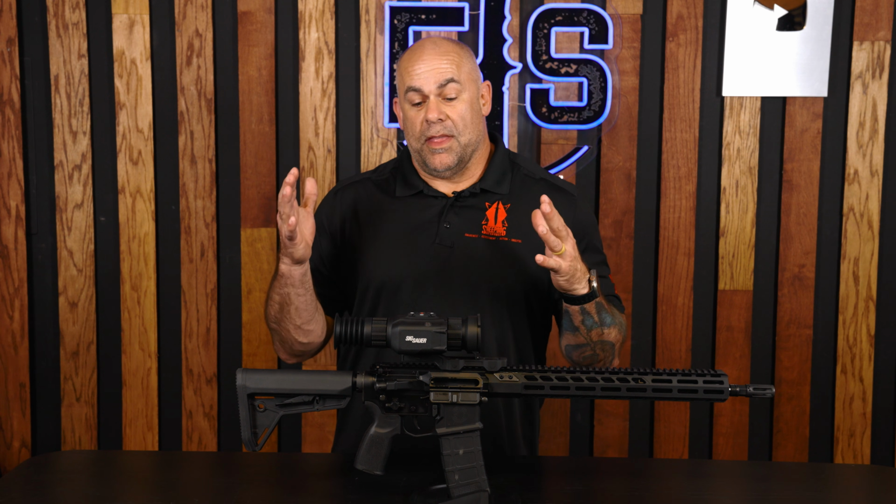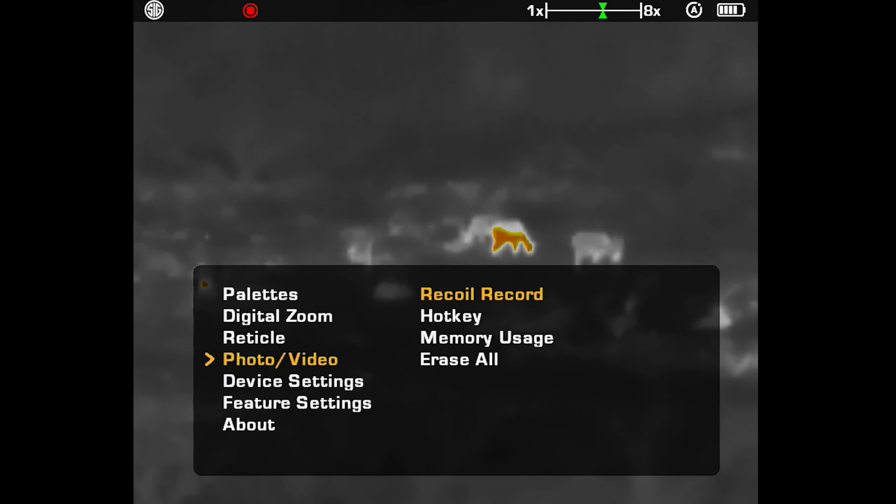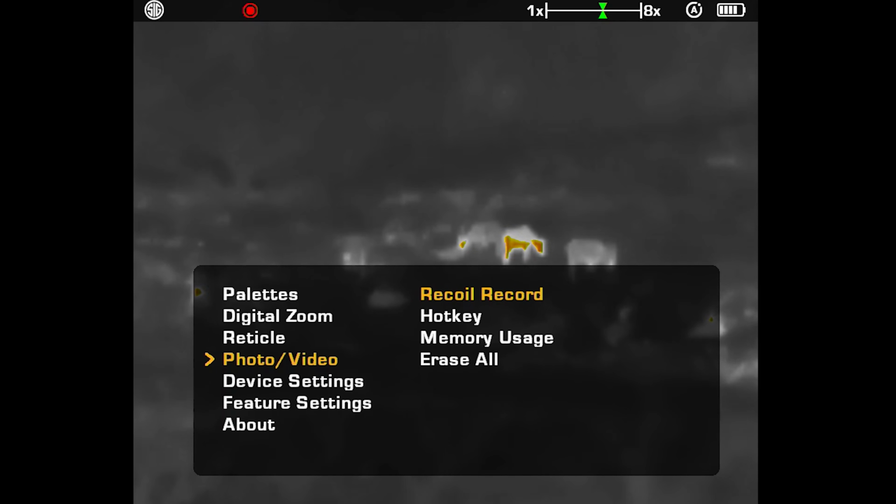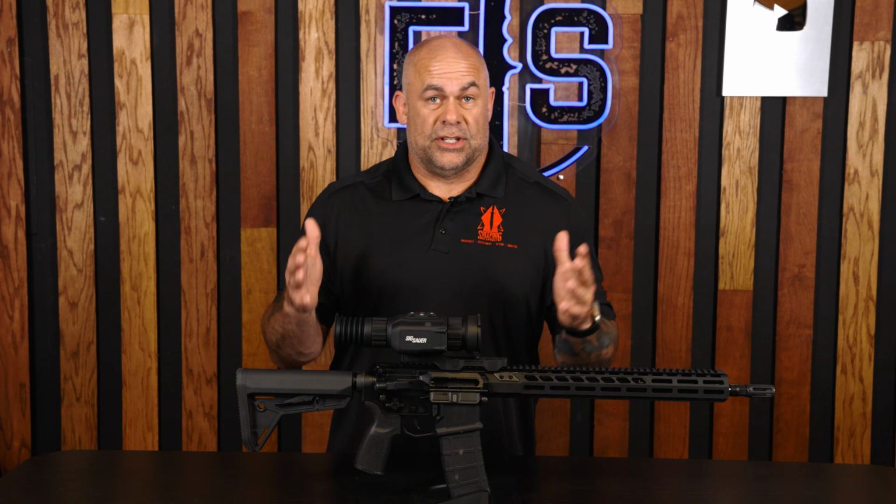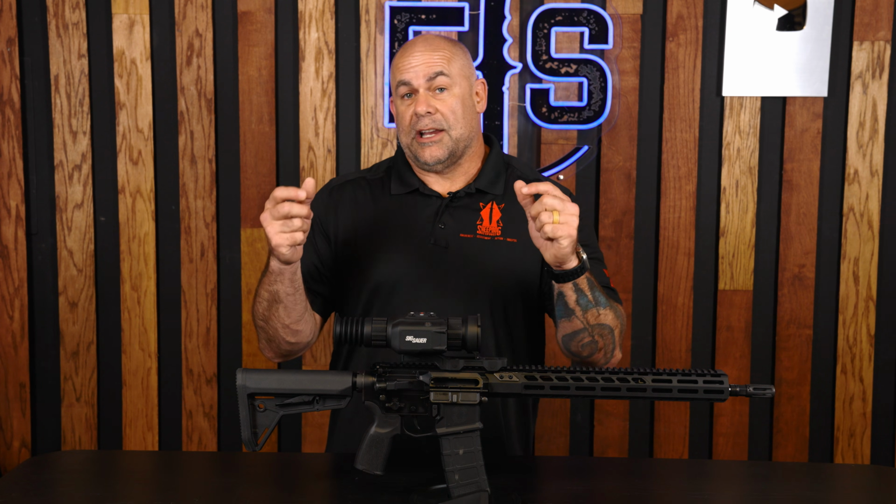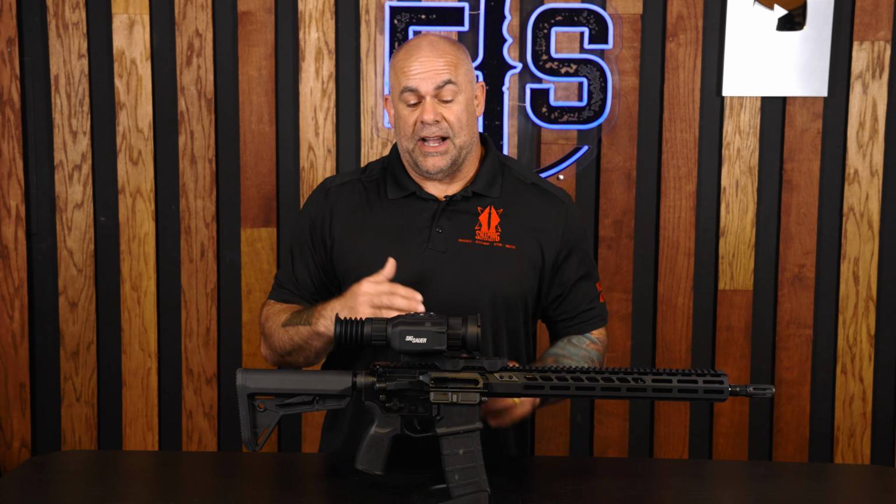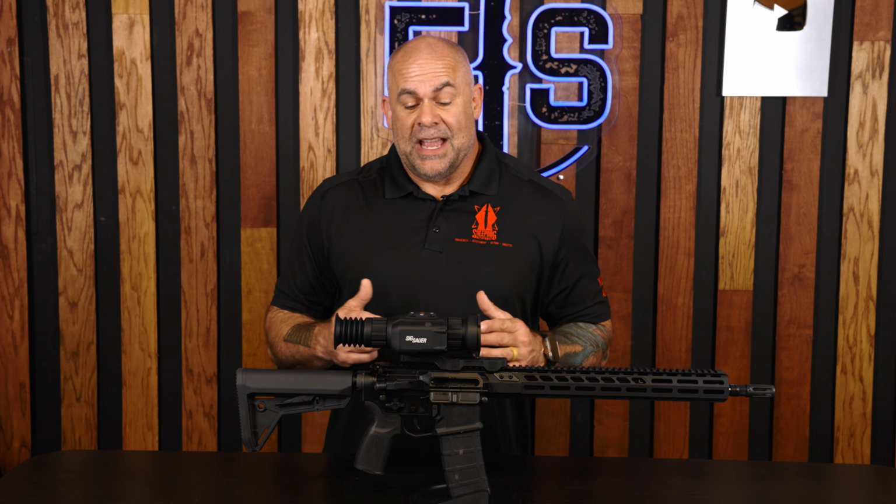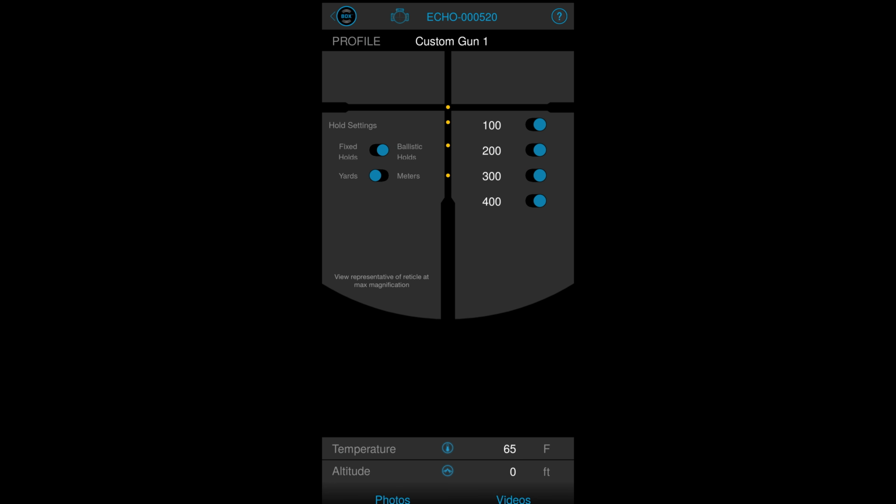All right, you should also know one of the main features this thing has, it has video recording. It does record content, so you're able to record your A-reel off this, or if you're using it as an environmentalist or as a naturalist or somebody who's managing a ranch, I can record while I'm looking through this. It does have that rangefinder. It does have record capability. I can tie it in with the SIG BDX app. It does do ballistic calculation, so I can program things in here. It works as a ballistic calculator. It works as a recording device.